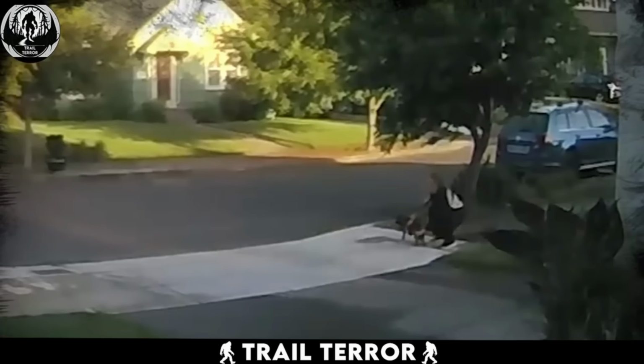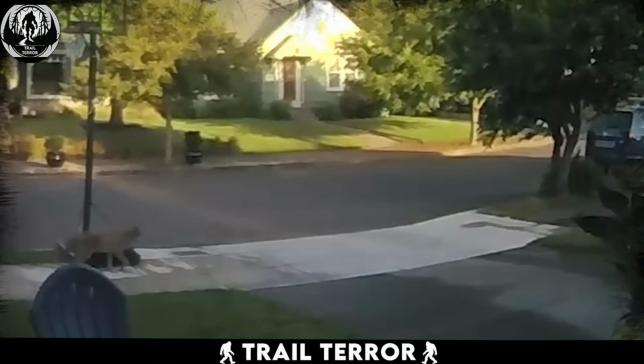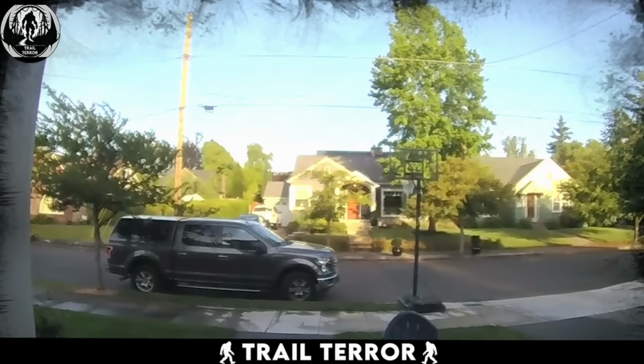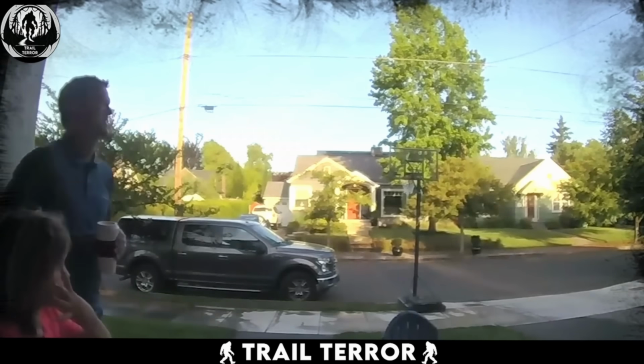As soon as the woman becomes aware of the coyote's interest in them, her instincts kick in. She quickly picks up her dog, trying to protect it by holding it in her arms, and looks for a place to hide. The person watching through the door visor doesn't just stay behind the safety of their door. Instead, they step out of their house, putting themselves at risk to help.